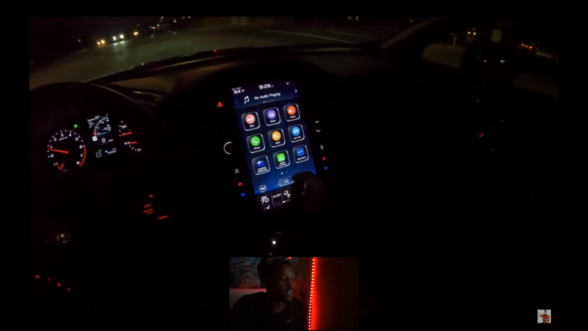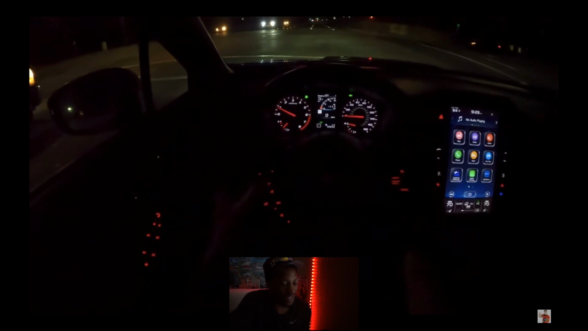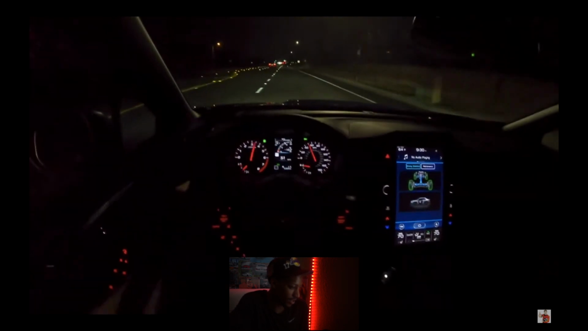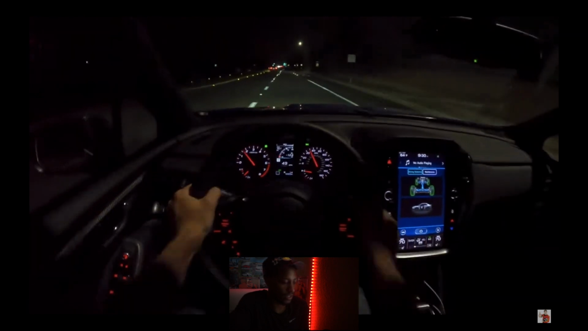So we got a huge screen in the middle, which is not really needed at all. I do wish it was faster.